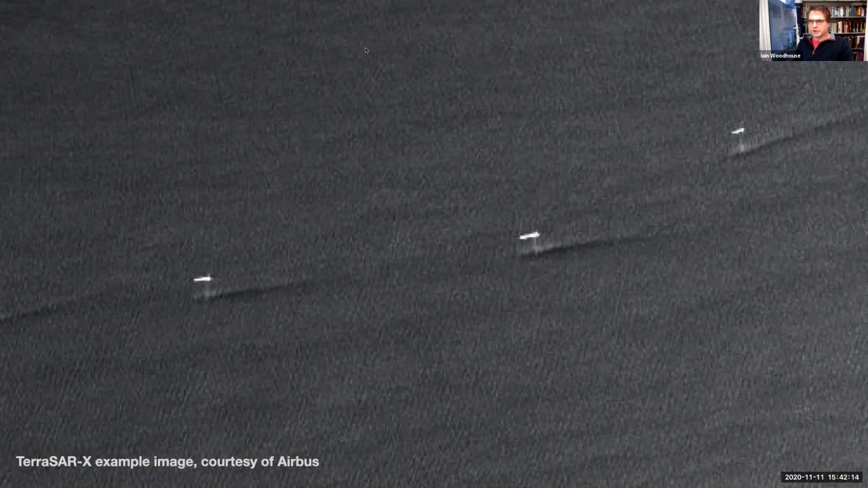The other thing to note here, which I will come back to in Monday's talk, is where the wake of these ships appears in the image. So this here is the ship's wake, but the ship is here. So there's a displacement between the location of the ship in the image and the location of the wake.